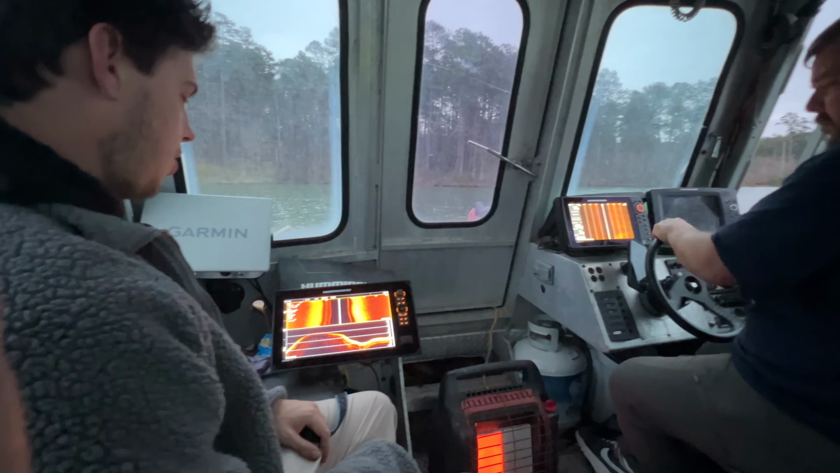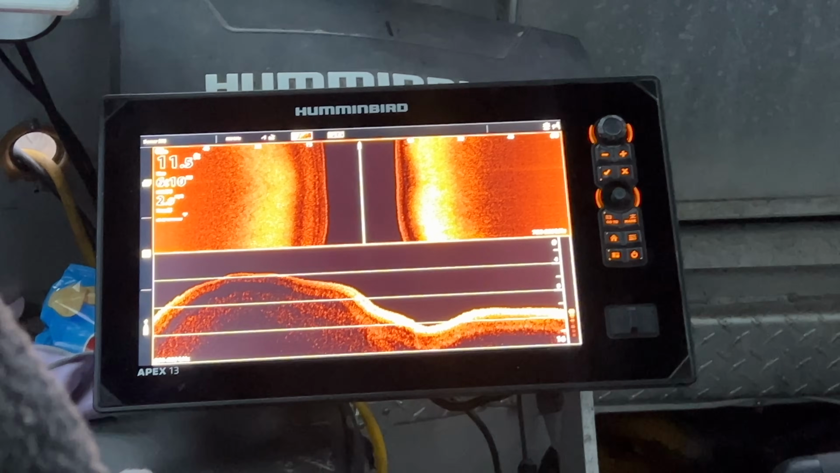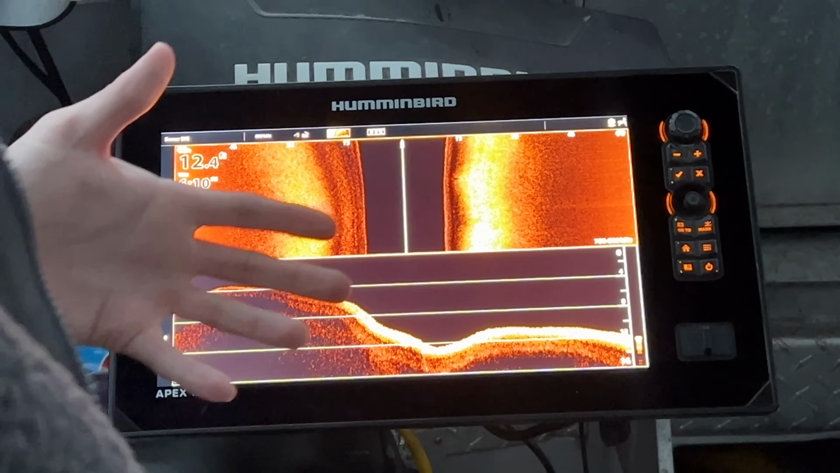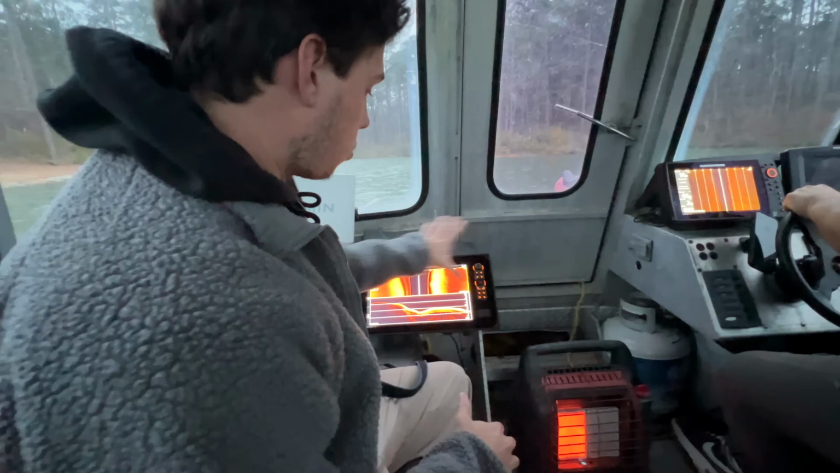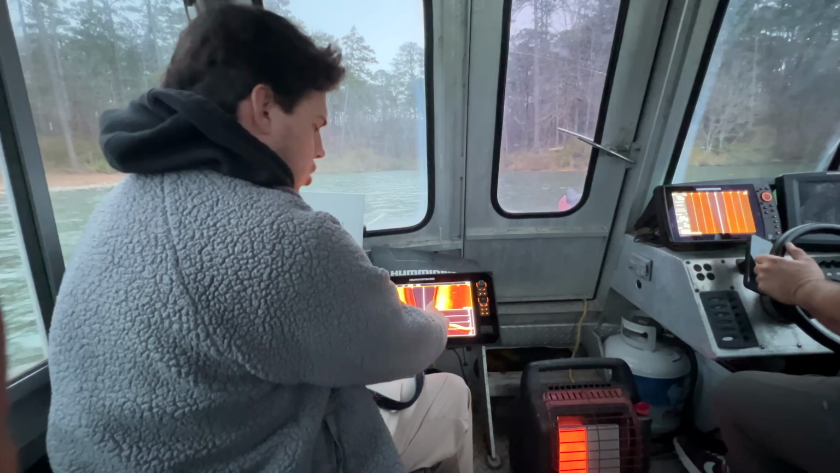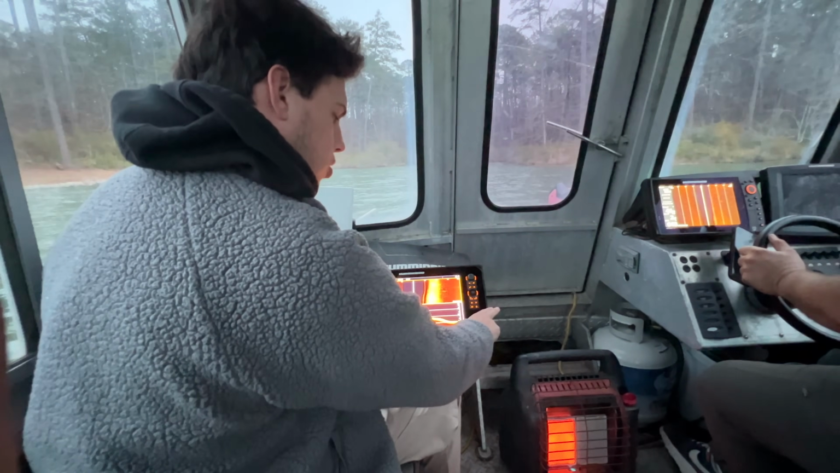Not seeing about anything. It's actually pretty clear. All right, Colston, can you tell me about the sonar? Explain it to me. So in the simplest terms, Sonar 101, for a beginner even like me. We have the Humminbird Apex. What we're looking at right now is actually scanning out 60 feet. You can see it right up here both ways.